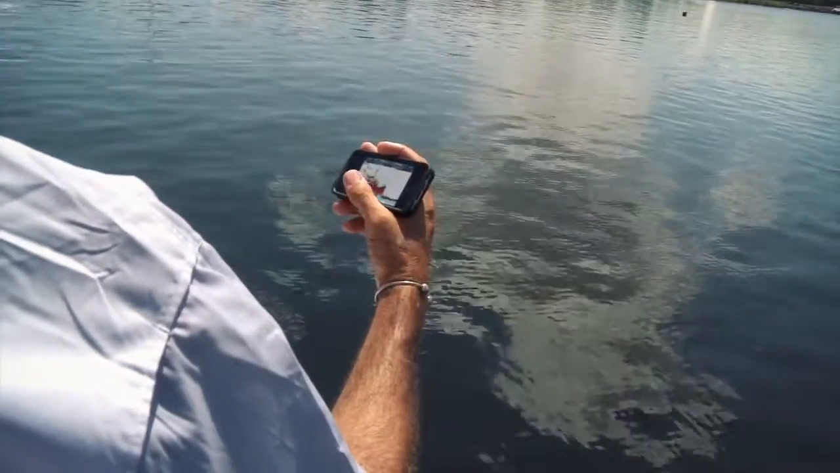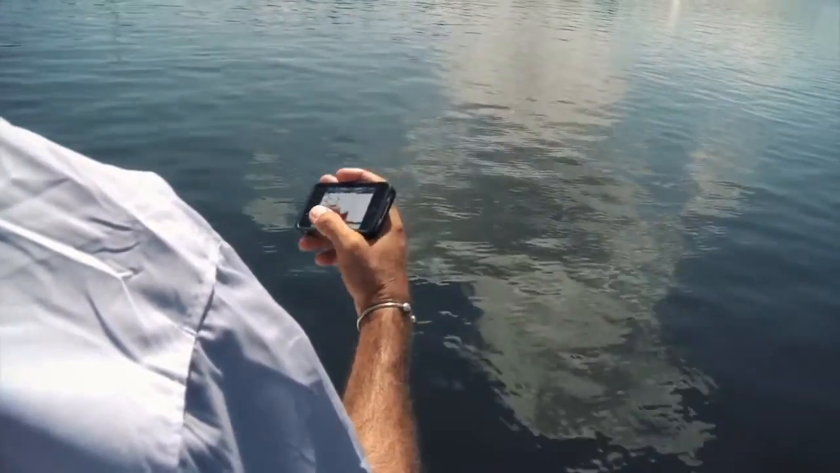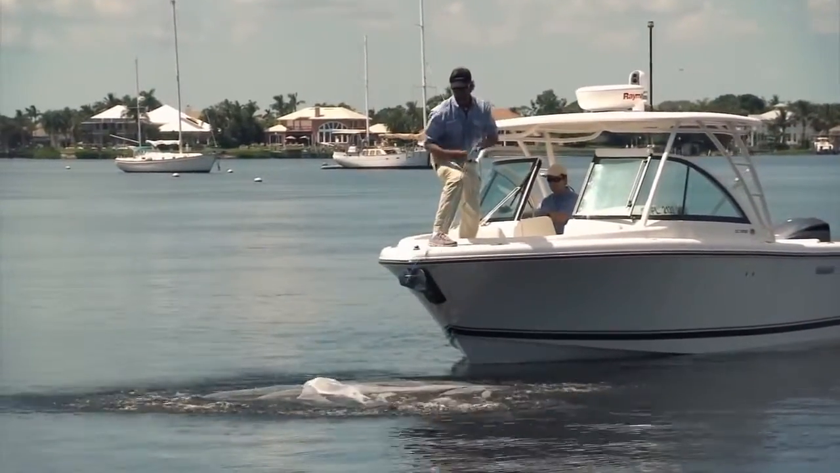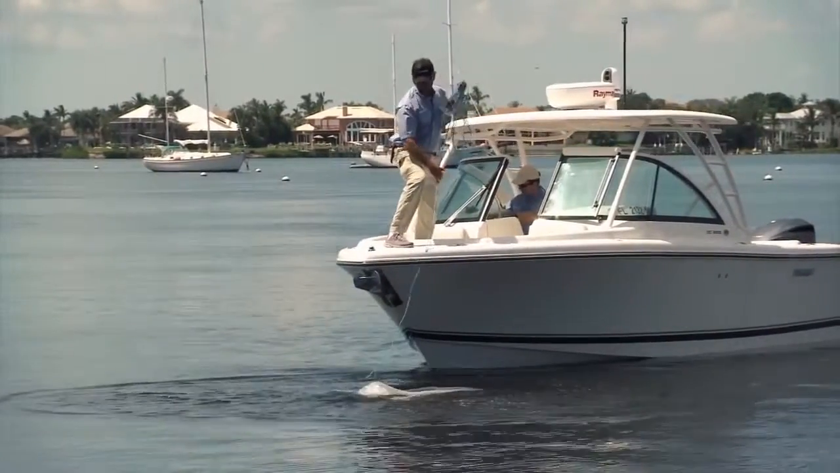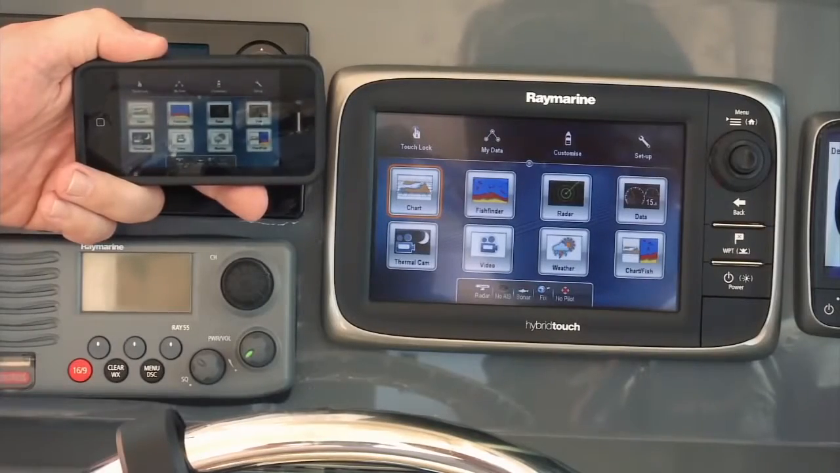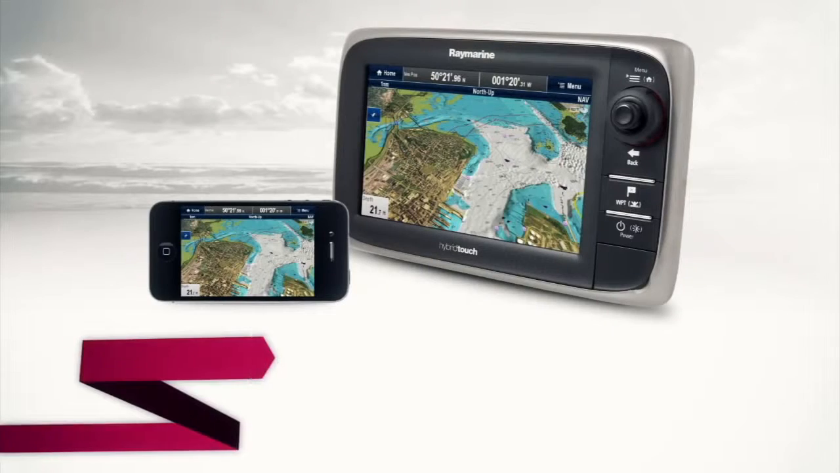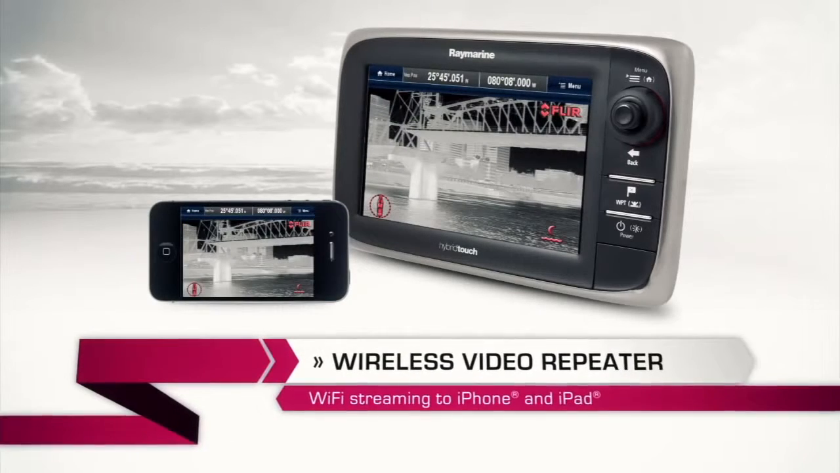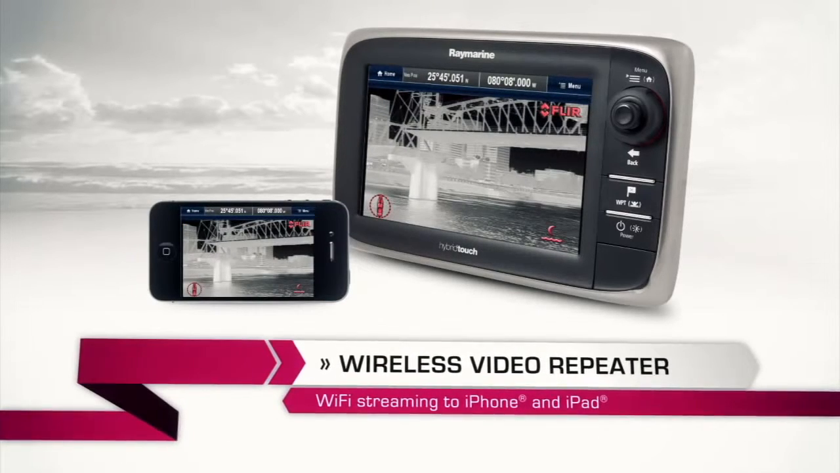I personally like to check in on the fish finder. When I have my fish finder up, I can be at the front of my boat fishing and know exactly where the bait is. It's a fantastic app. What I really like about the Raymarine Viewer app is the fact that it puts so much information in the palm of your hand. Your charts, your fish finder, your radar, weather, even thermal imaging, everything is right there.